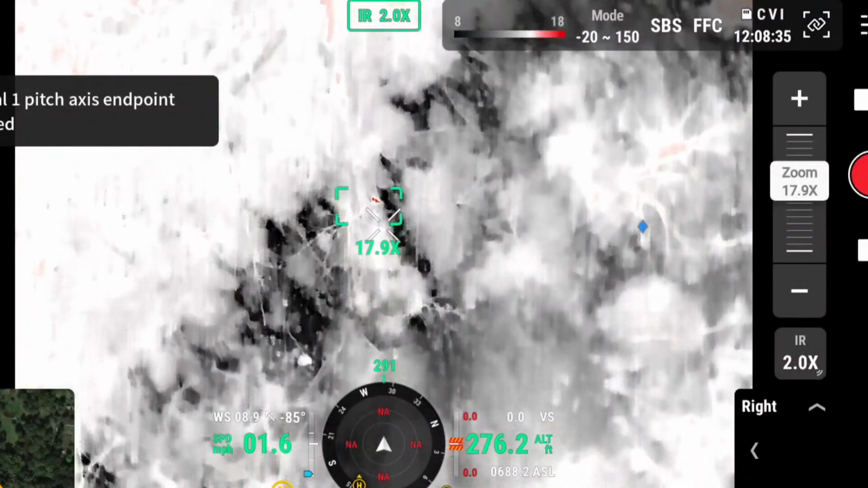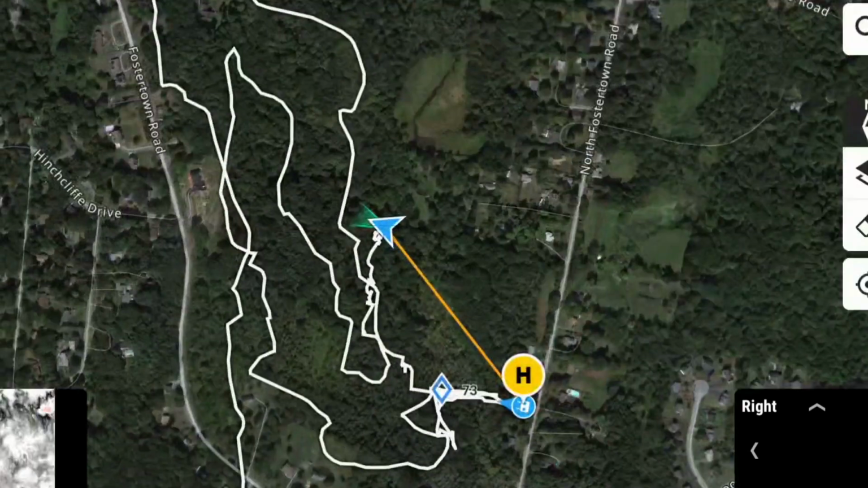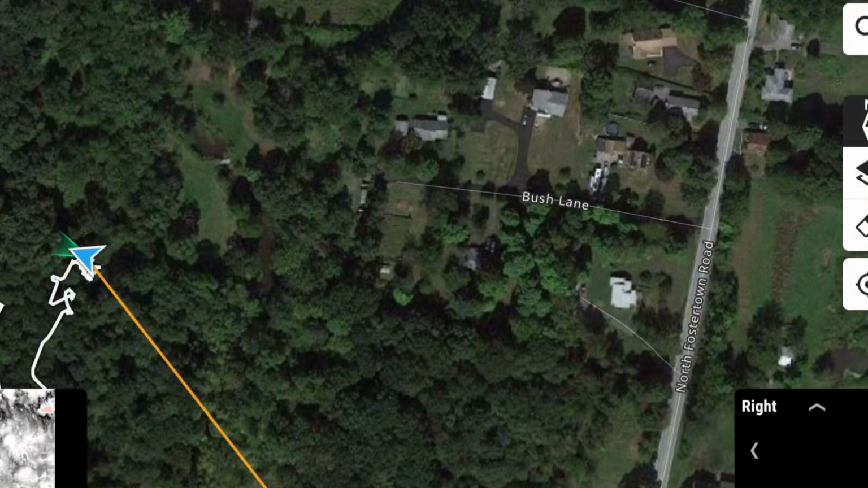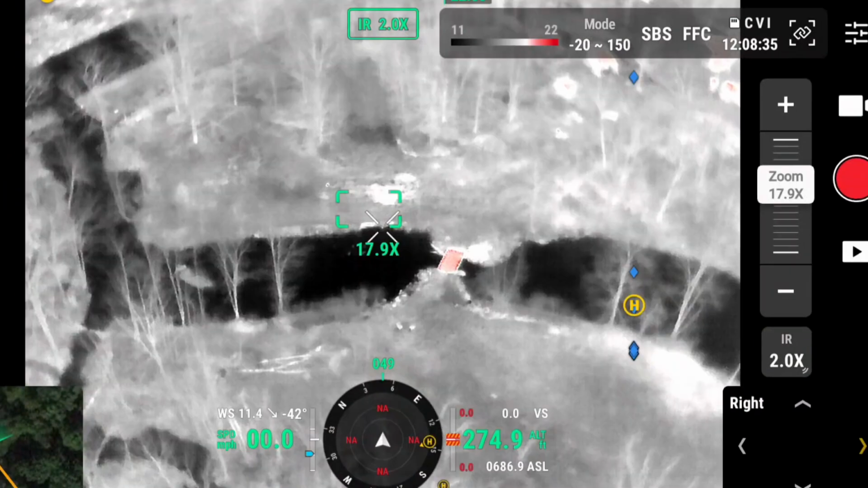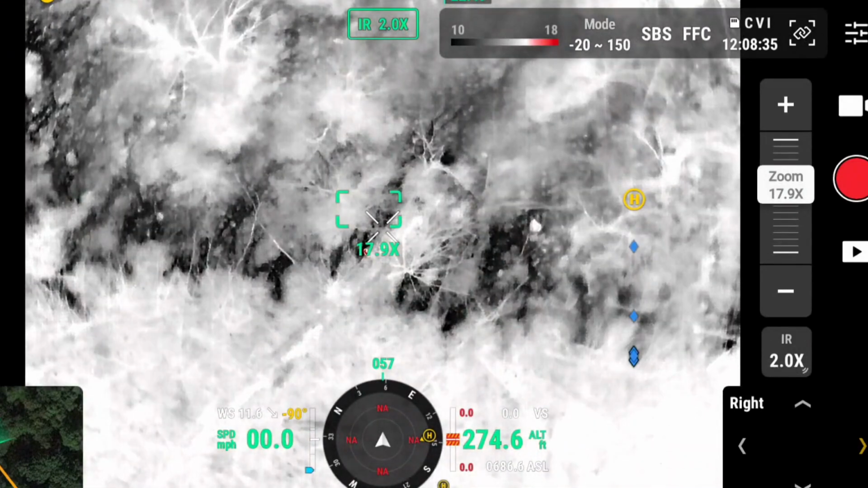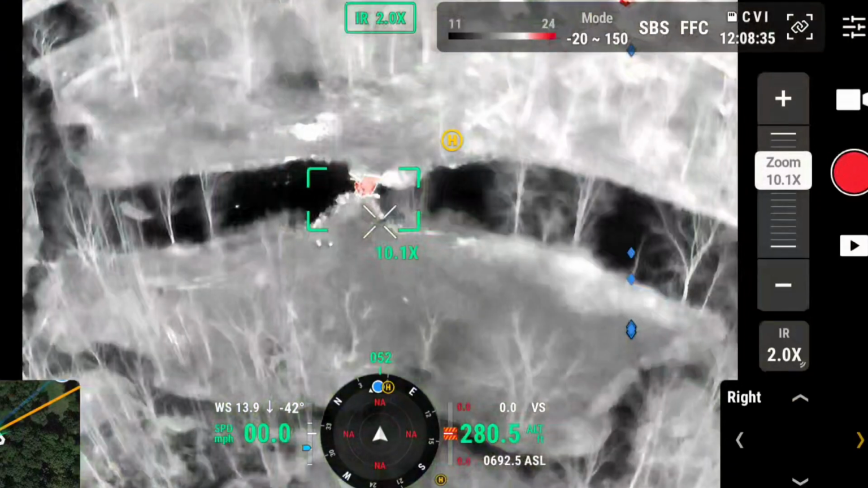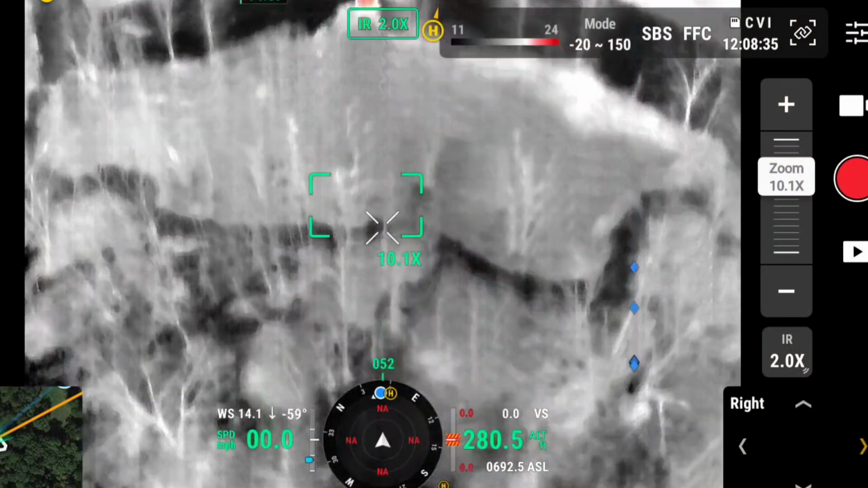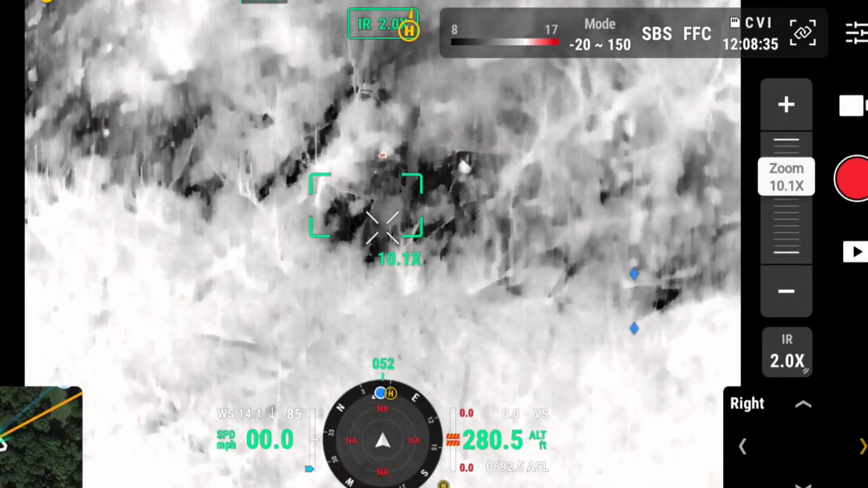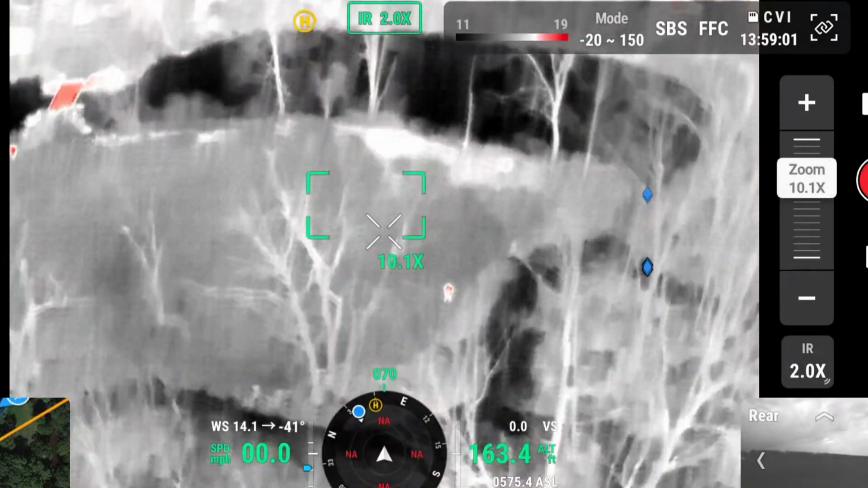The owners did want to try multiple different scenarios of how we were going to approach her, different sides, have her son on one side and the owner on the other side, which is where we did here. So the son is over there to the right, mom's to the left. Galaxy again spotted us and took off running the second time. So then we knew it was going to be a little more of a difficult situation.